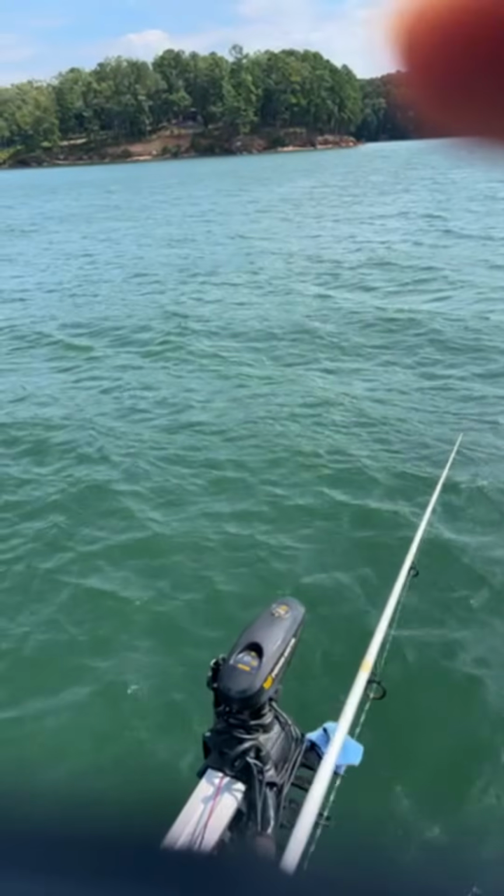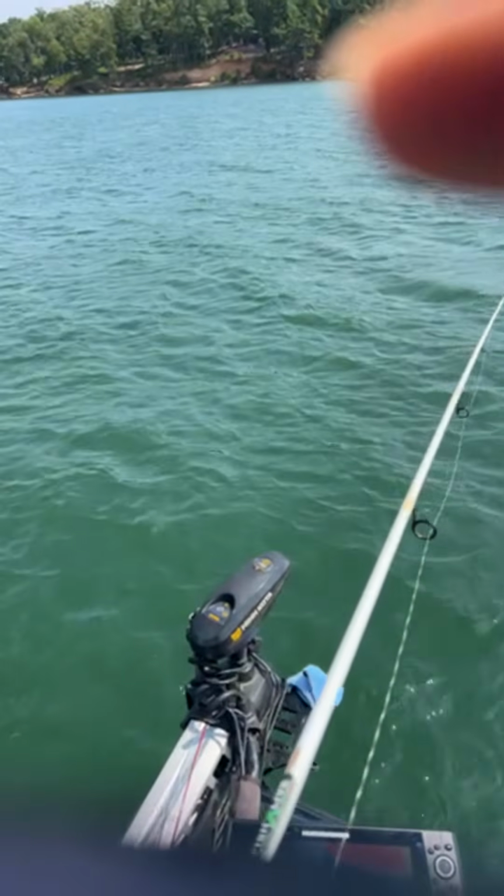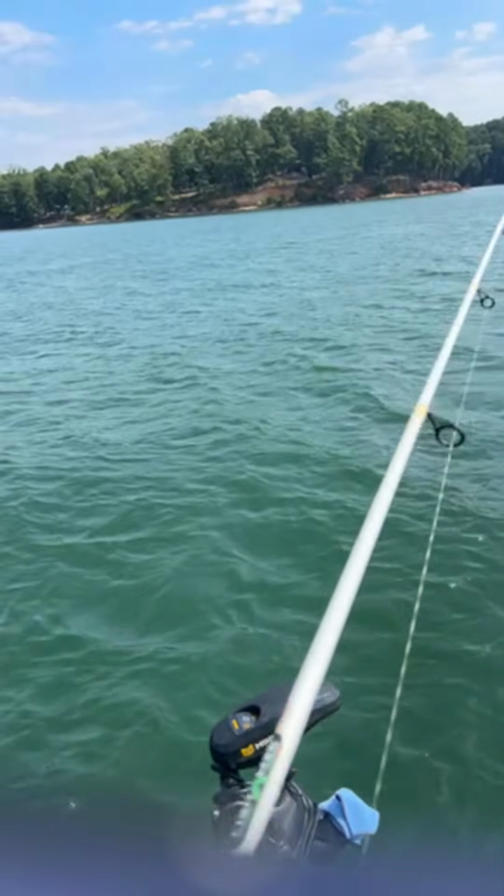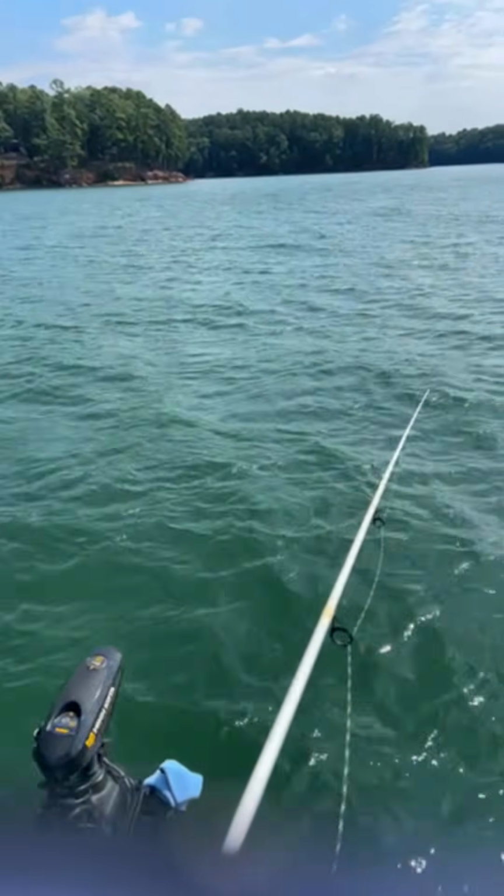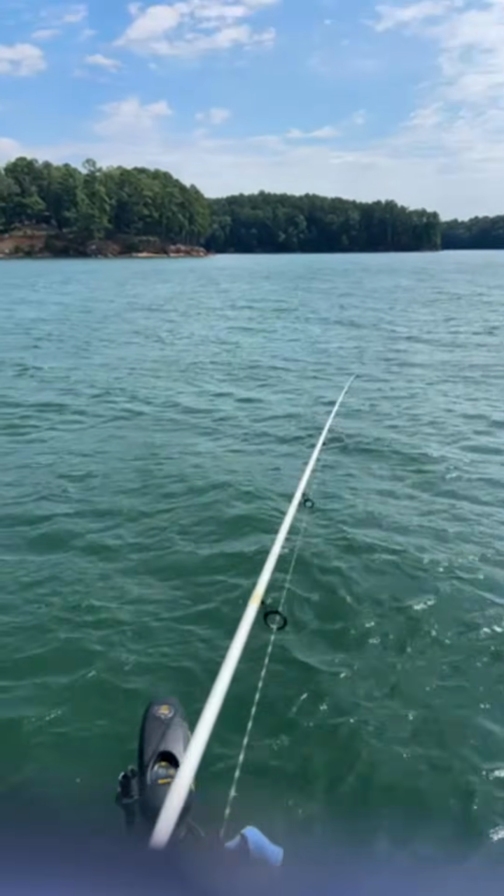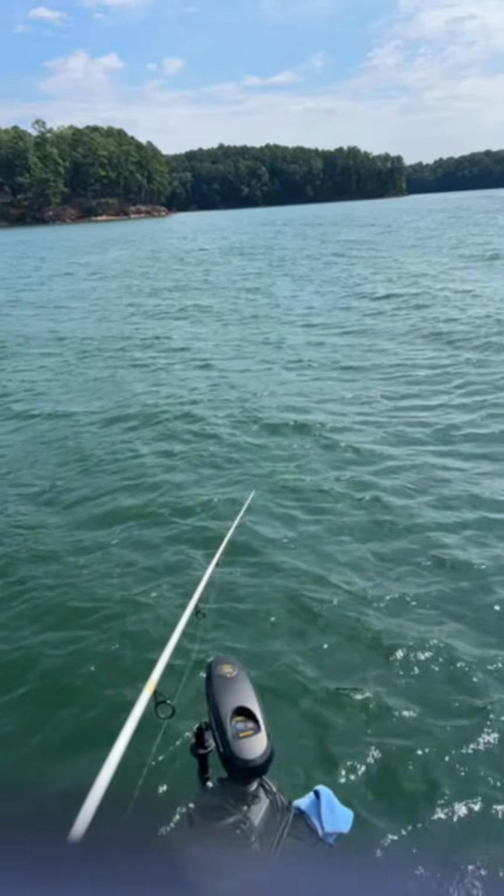We're sitting right on top of a nice school of fish. Nature Man says, is this the Tennessee River? No, sir. This is Lake Lanier, Georgia. Out here fishing for some of these spotted bass. Trying something a little different today, guys. I'm trying to see if I can figure out how to catch these fish with these little minnow baits.